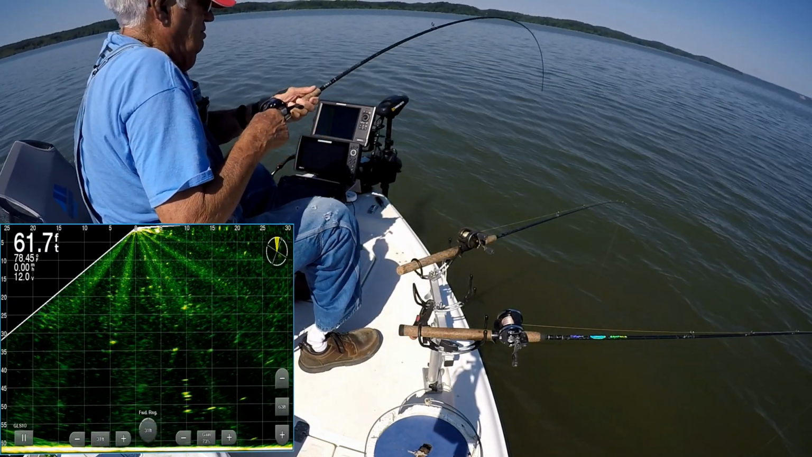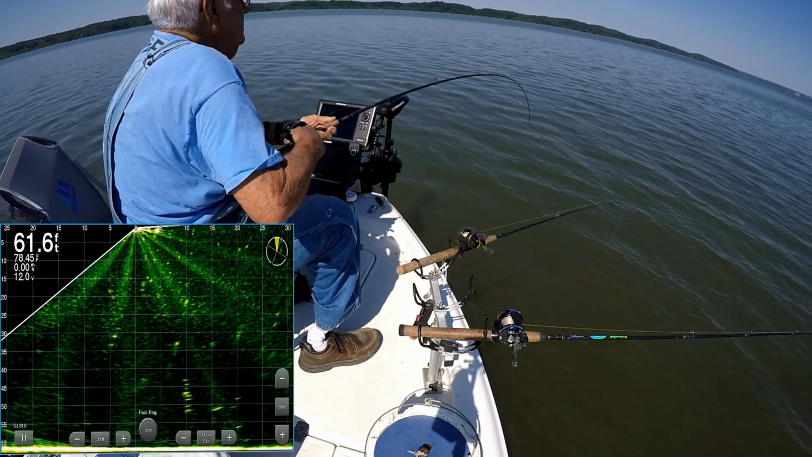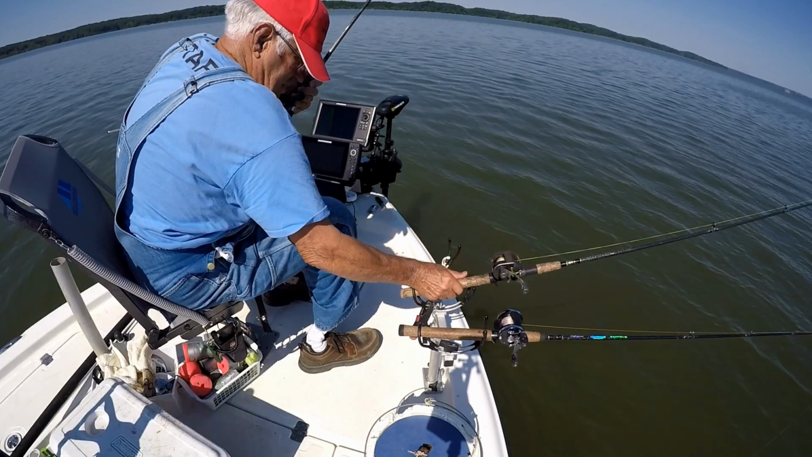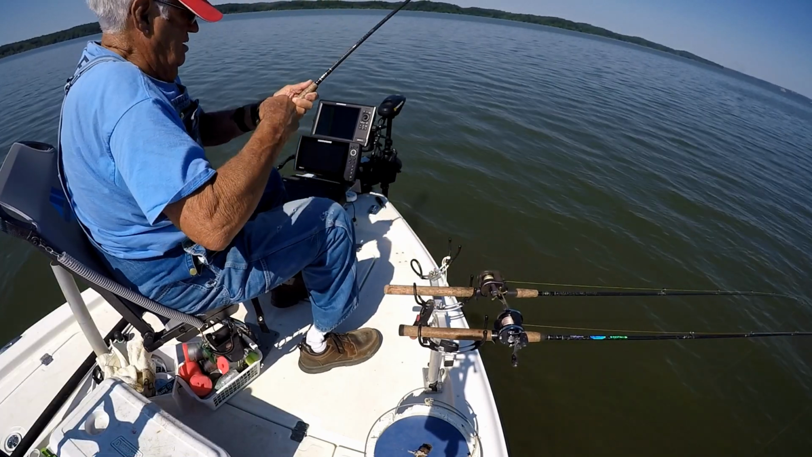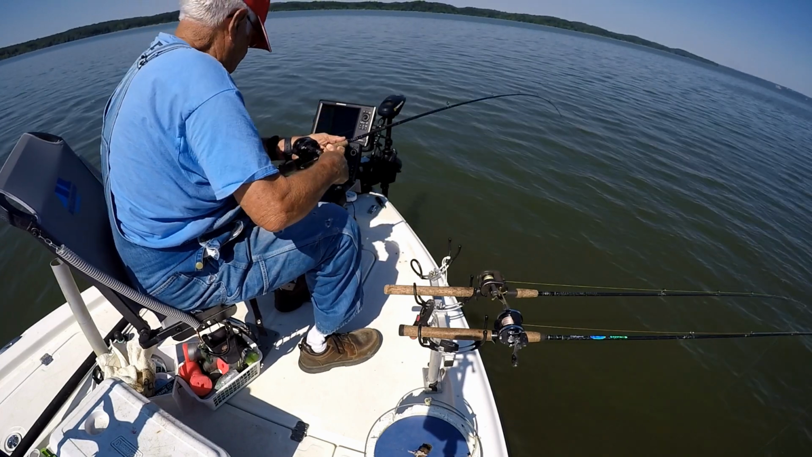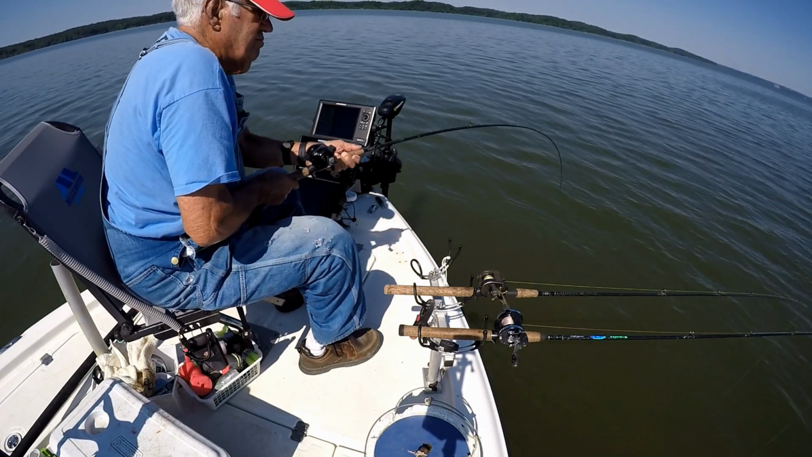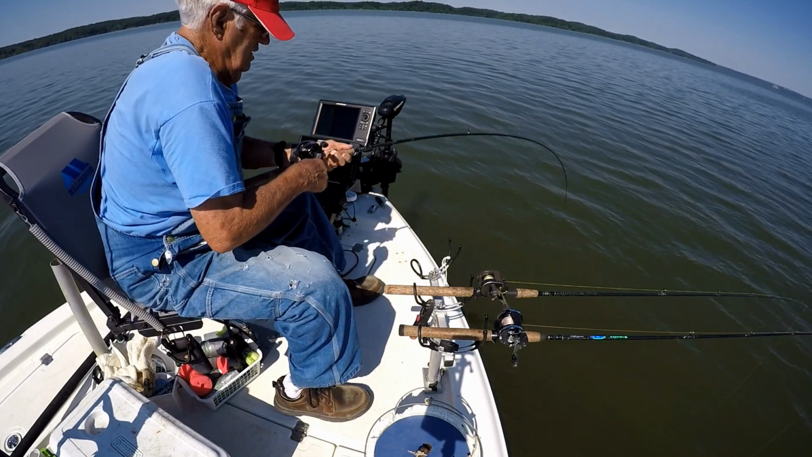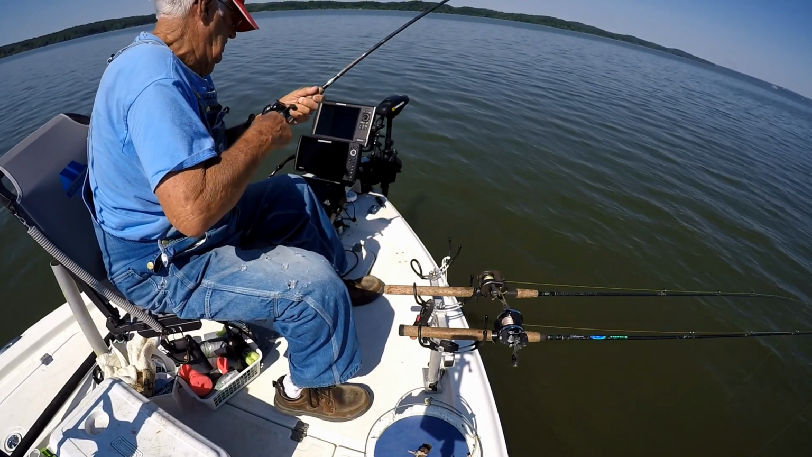This is Jim Perry, and we're going to do a little catfishing today on Kentucky Lake. Going to fish deep, and you'll see some activity here. This first fish I caught at about 61 feet, and anyway, I thought it was actually bigger, larger than it is. And here in just a second, when I get it up here, you'll see why.